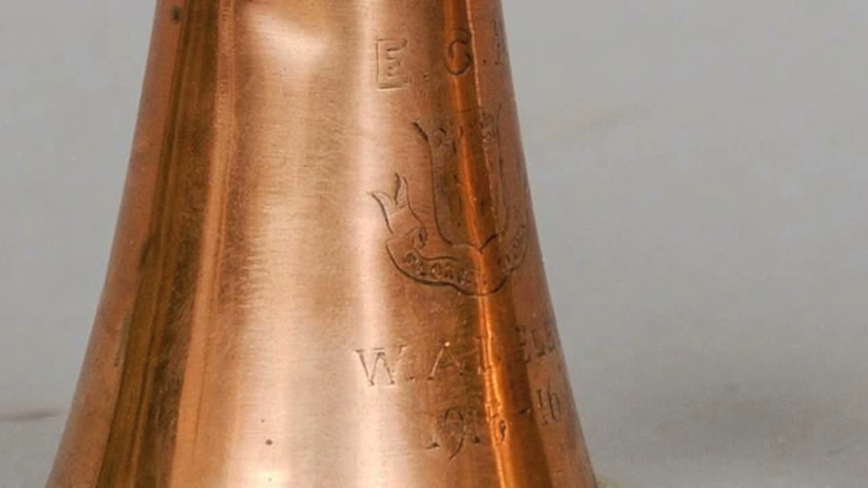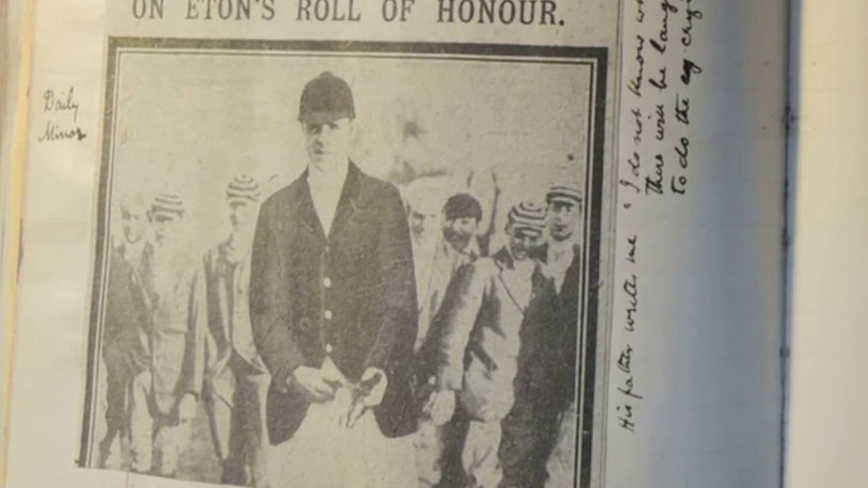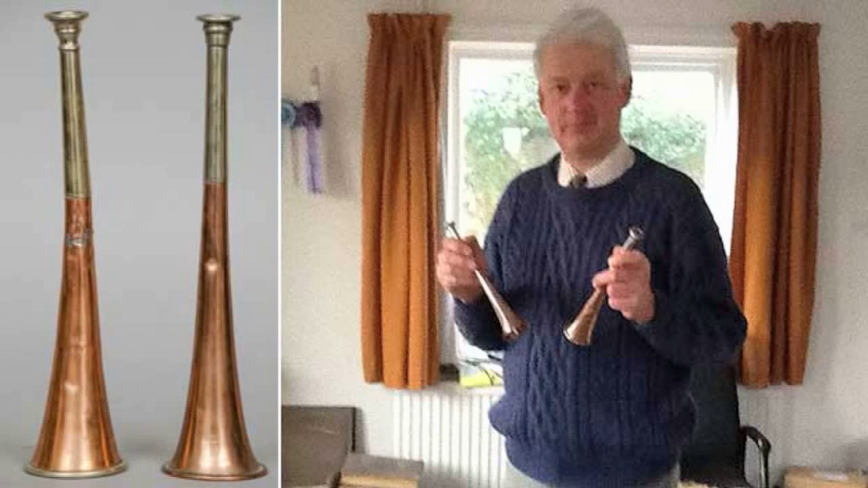A pair of Eton College hunting horns owned by a soldier killed in World War I have been reunited with his family 100 years on. The horns, inscribed 1915-16, were owned by Derek Ely, who was master of the Eton College Hounds in 1916 and killed in the Battle of the Somme aged 19 a year later. Found during a house clearance in Suffolk, they were bought at sale for £150 by Robert Ely.